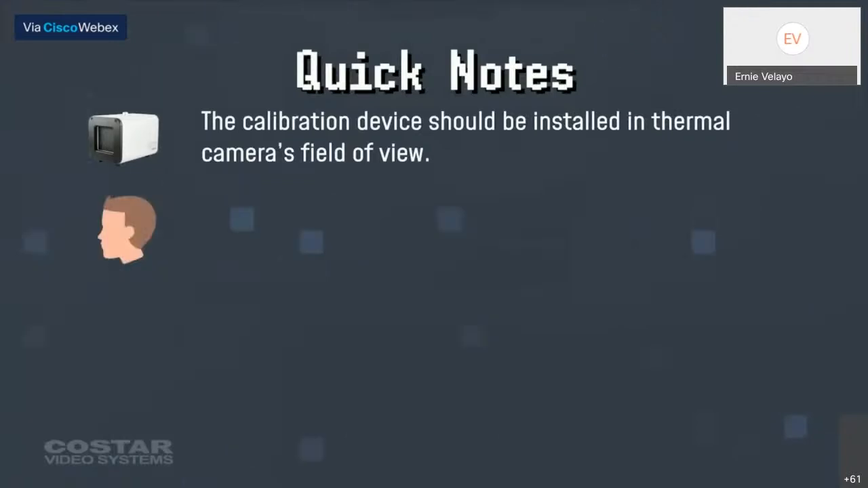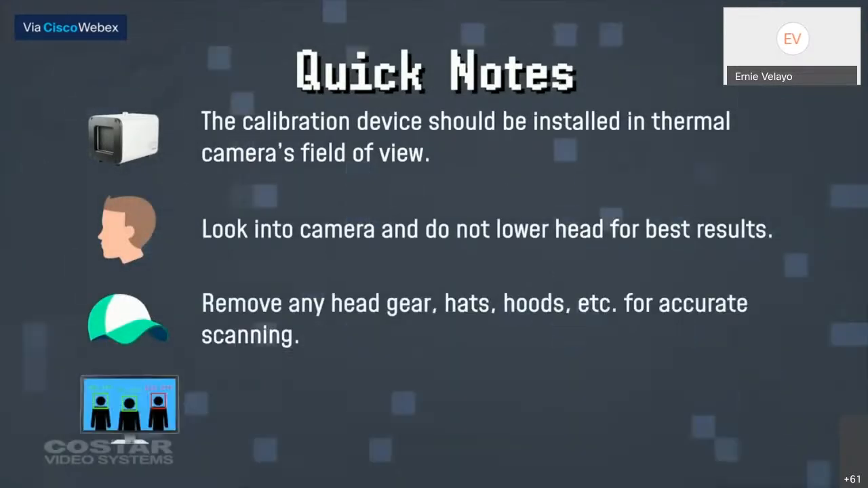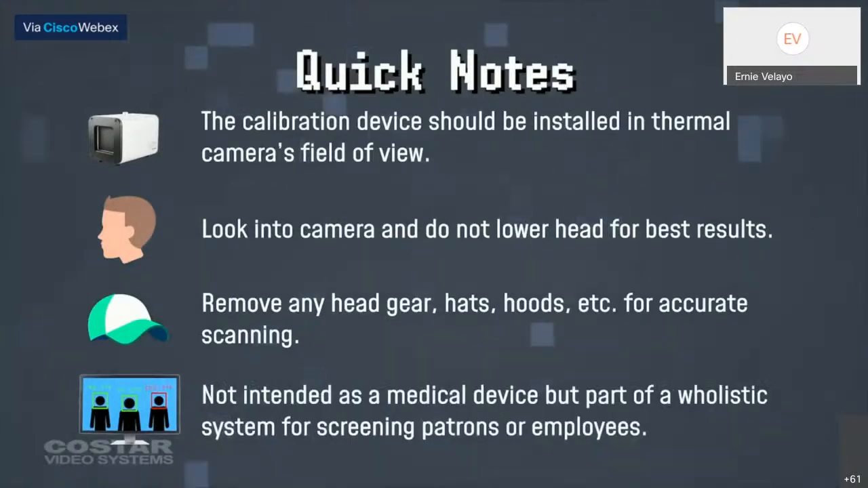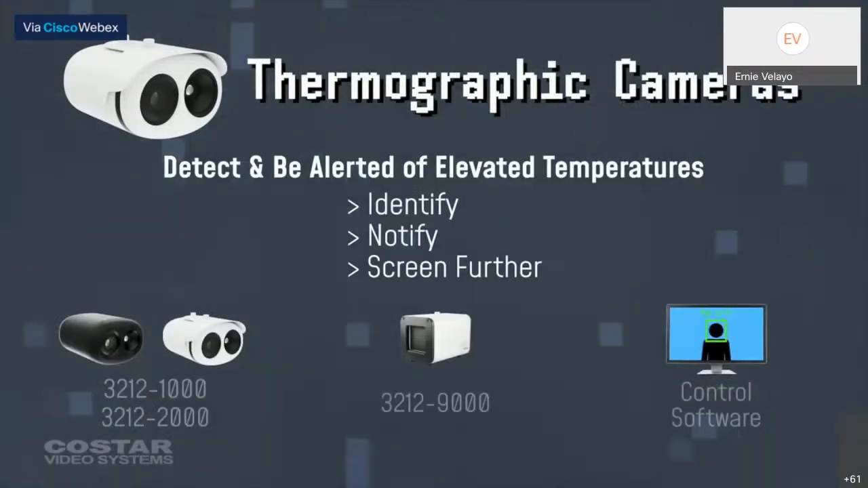Here are some final quick notes. Please remember this camera technology is not a medical device, but a part of a holistic system for screening. Our goal here is to identify, notify, and screen further. Thank you again for your time.